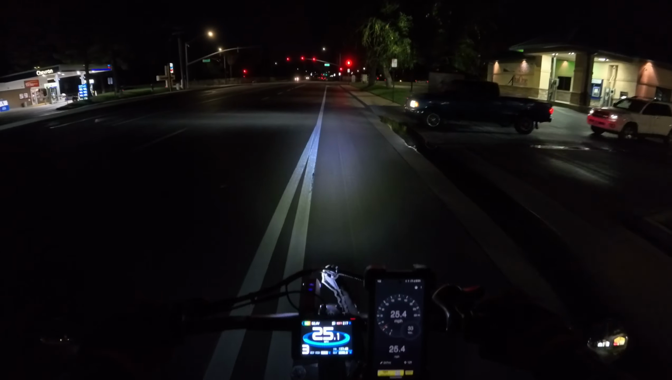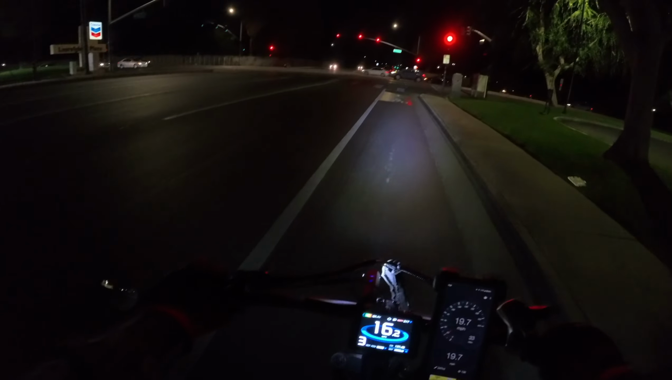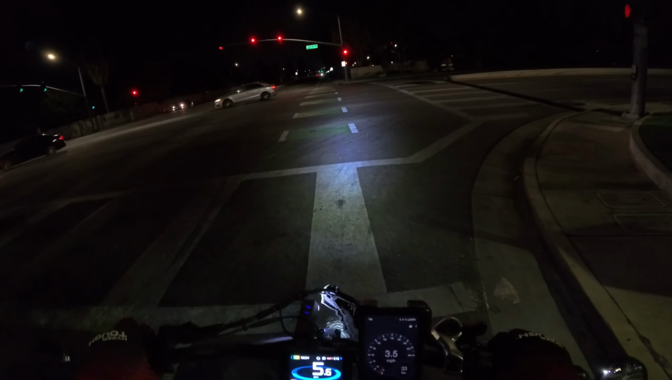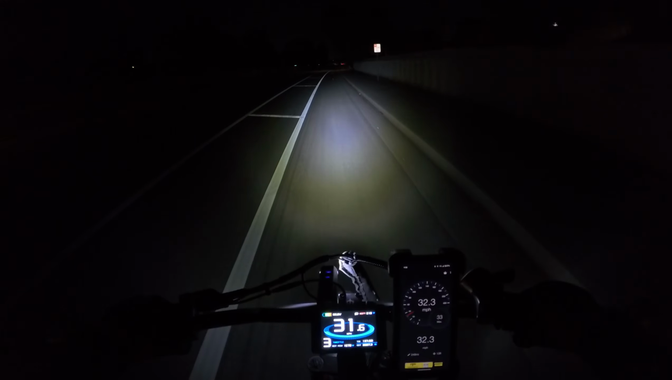Thank you, truck. Yeah, people will look out for you sometimes. You really do have to trust the flow of traffic and trust in people, but just be cautious that people are going to do something dumb.